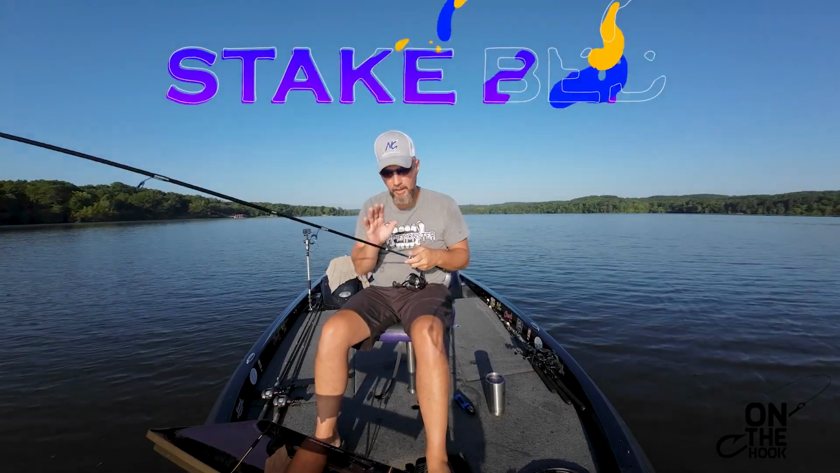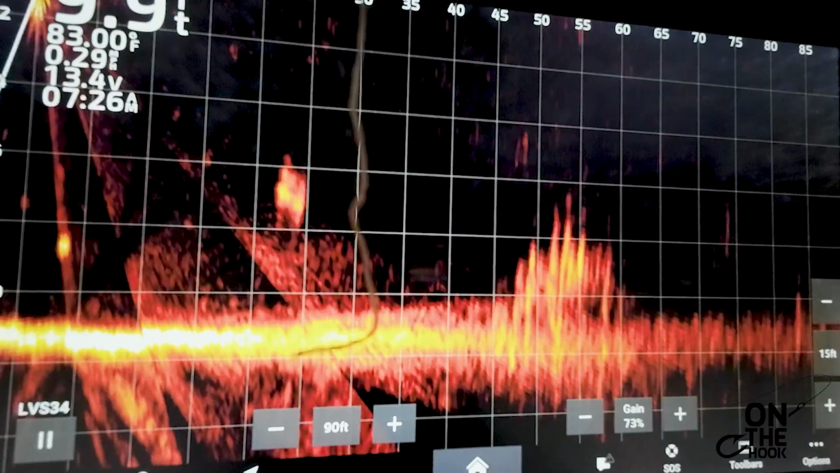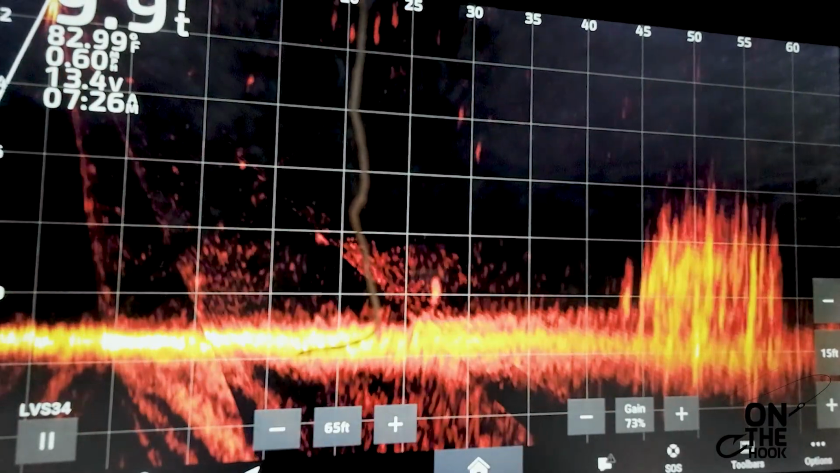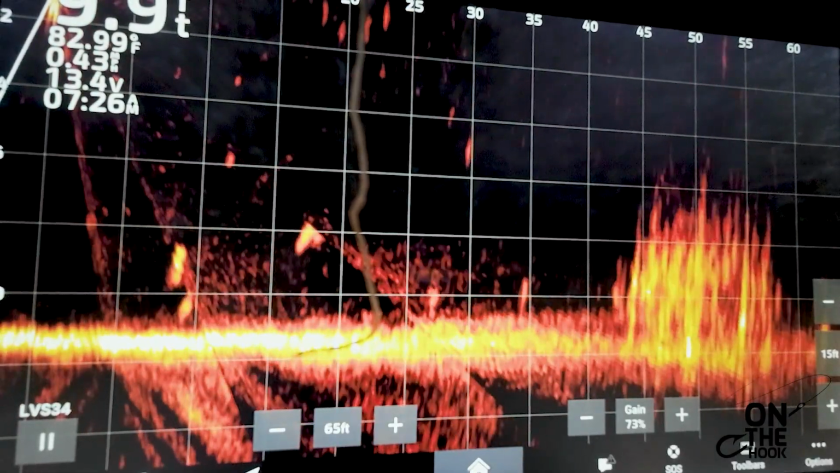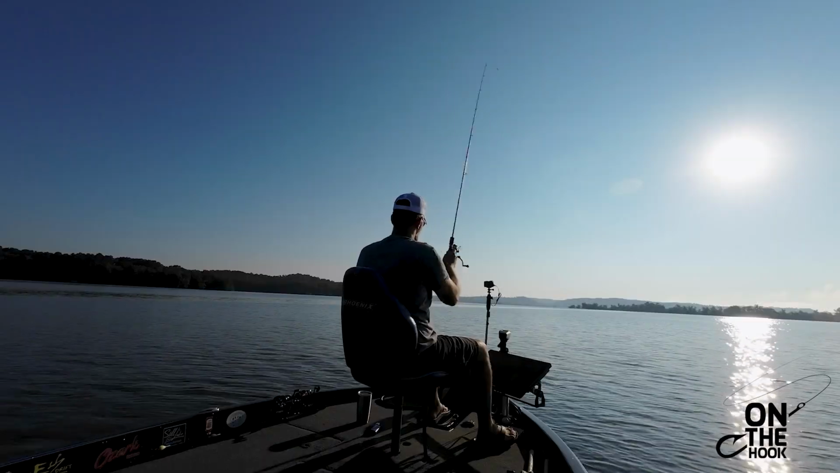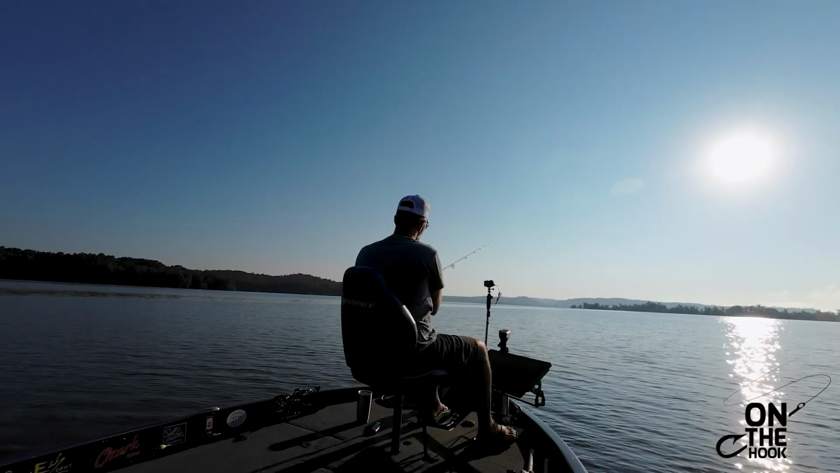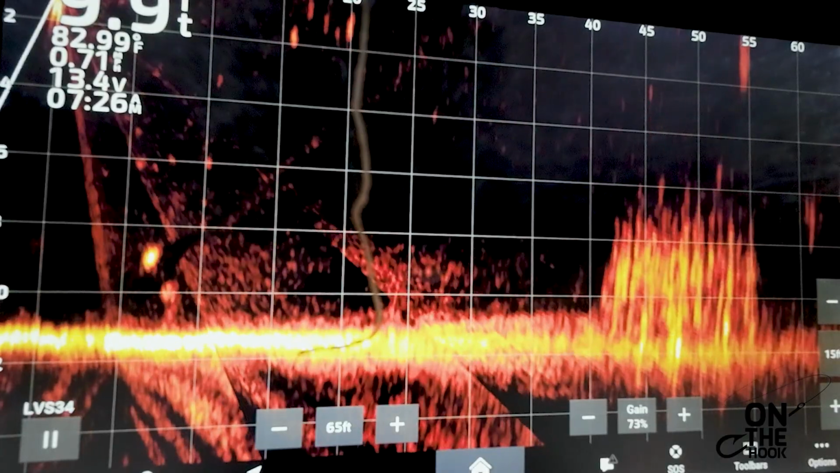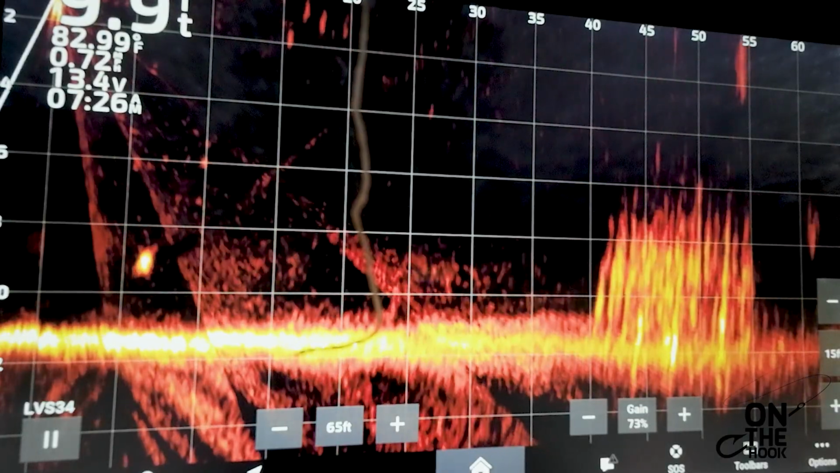All right, I am looking 90 feet out on my live scope. This brush pile just came into view. It's in at 60 foot, 45 to 60, so it's 15 foot deep. Sun's right in my eyes where I can't half see. See if we can't drop a bomb in there on them.